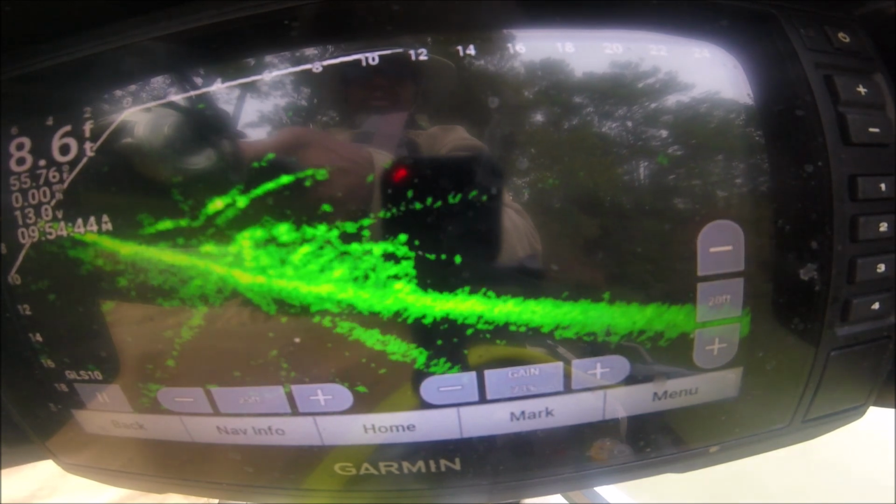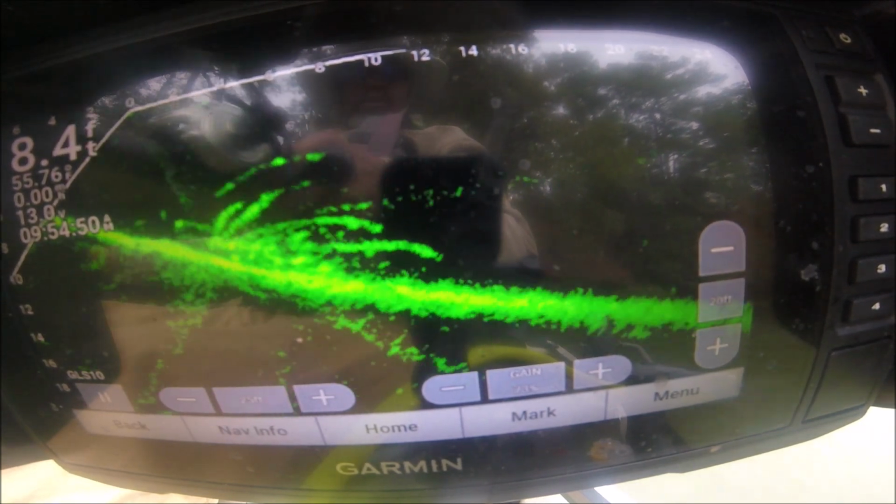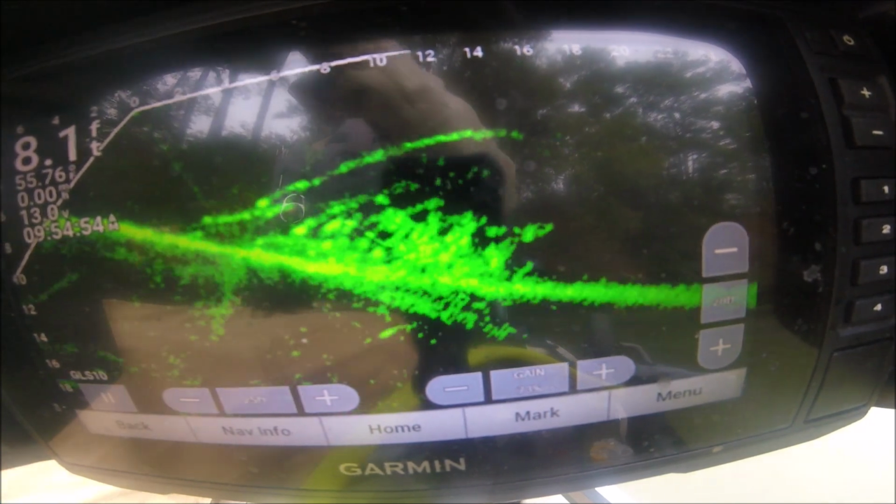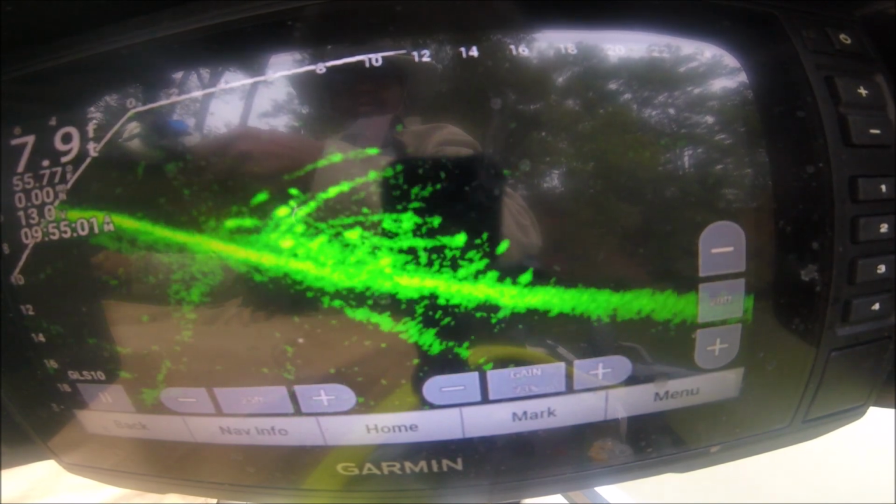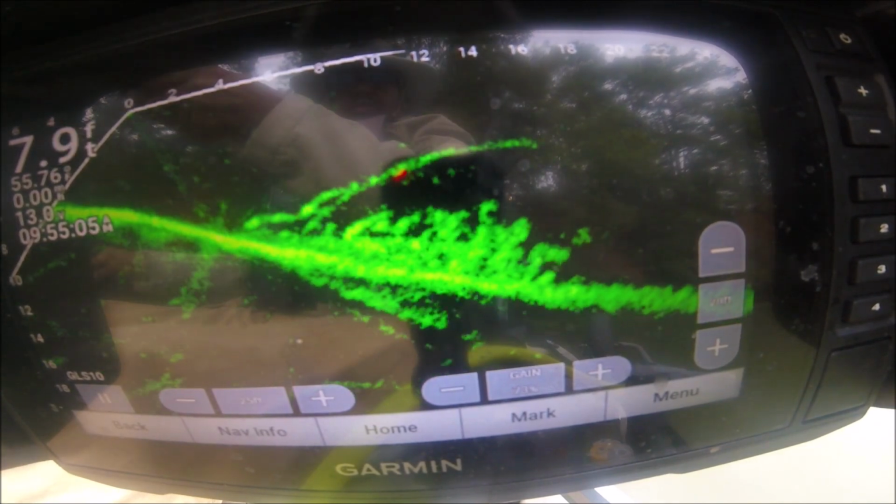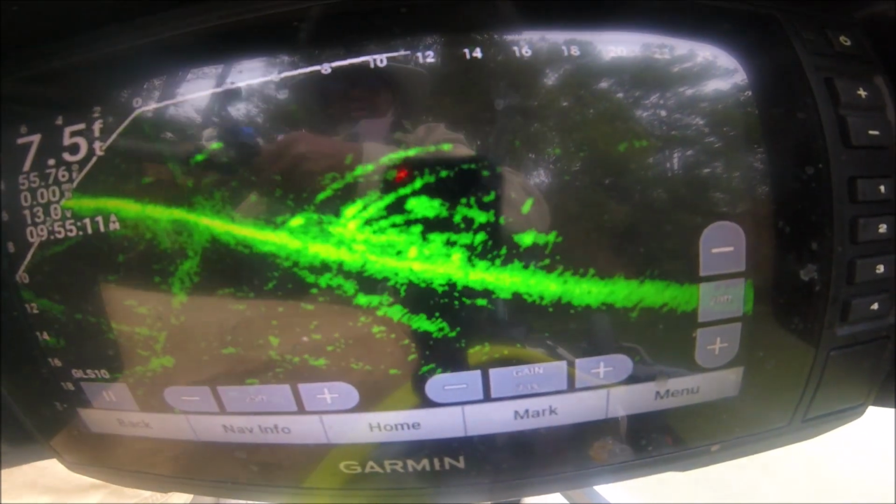I'm on that limb. All right, y'all. Oh, he smacked it. I wasn't ready. I didn't get the camera in view. I missed a good one then. That felt like a solid hit.